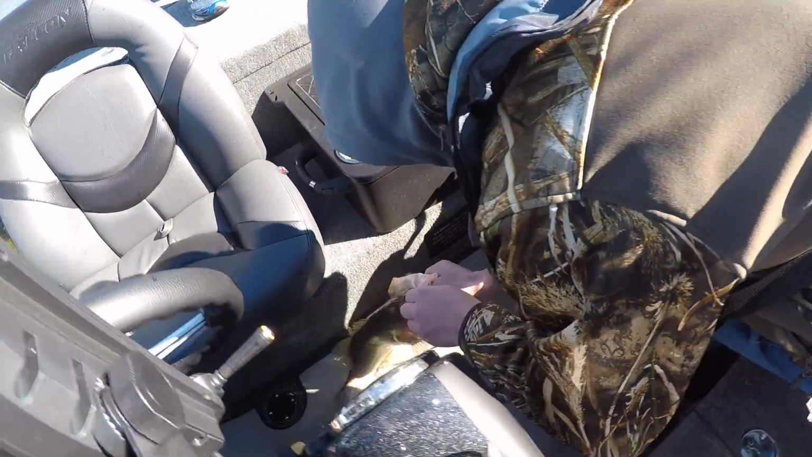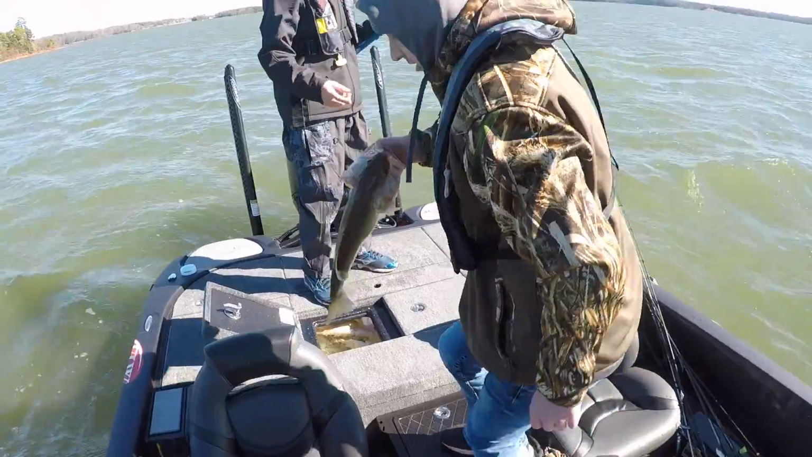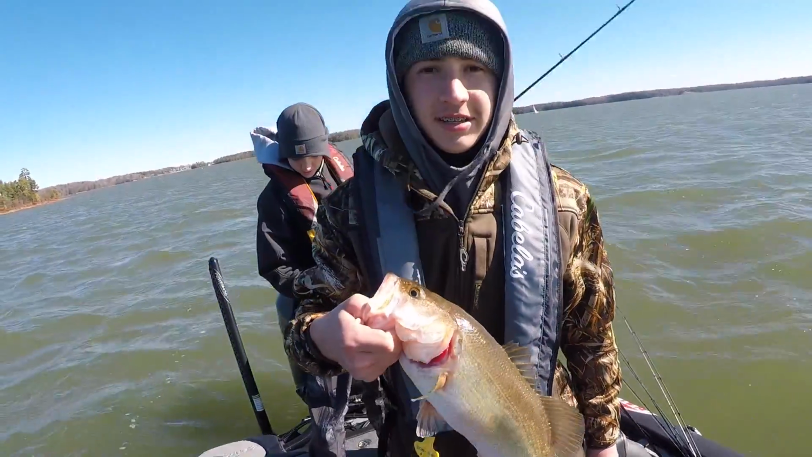That's a big largemouth. That's a big largemouth right there, dude. All right, good job. Throw it in there.